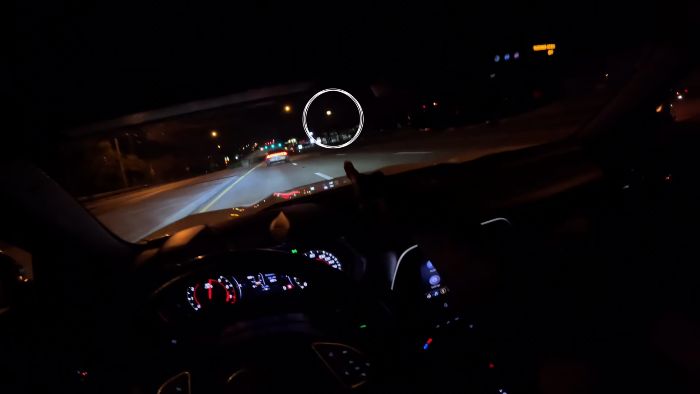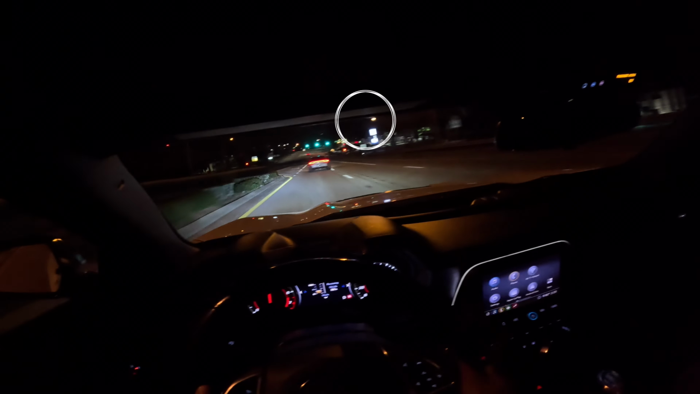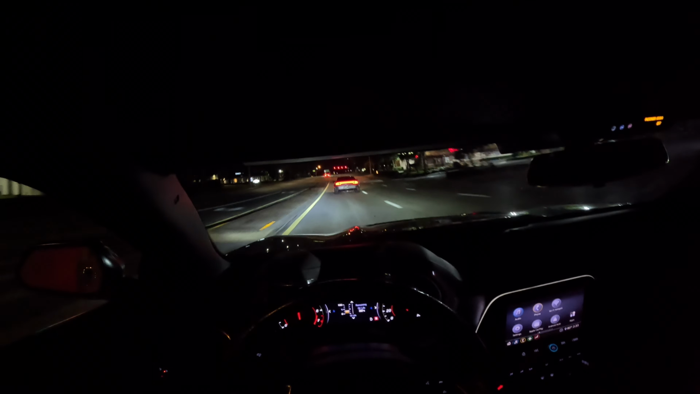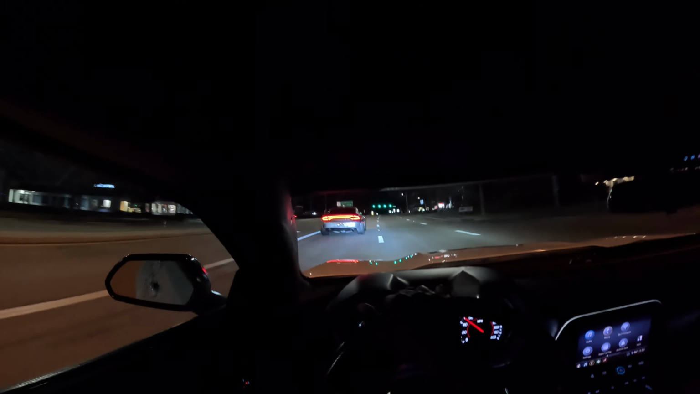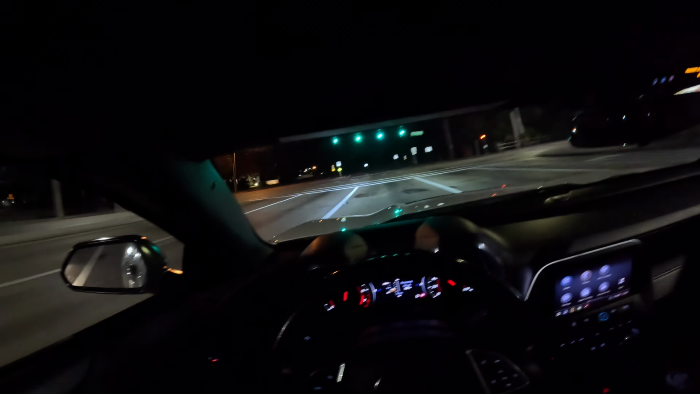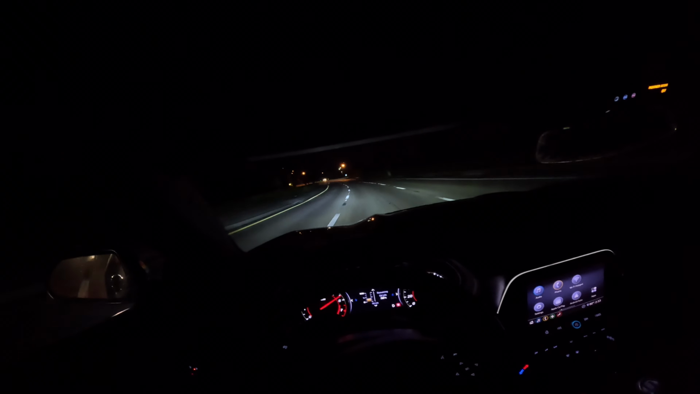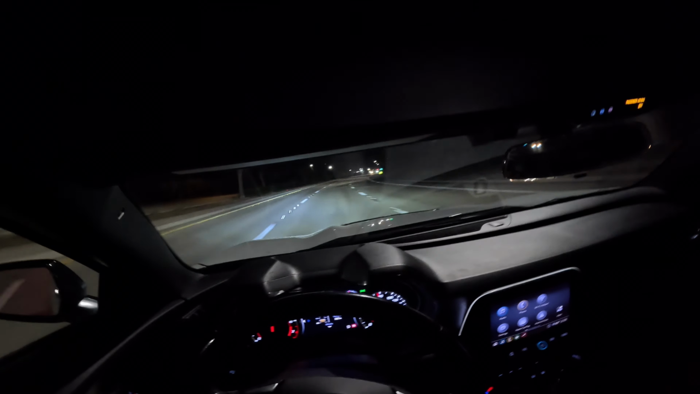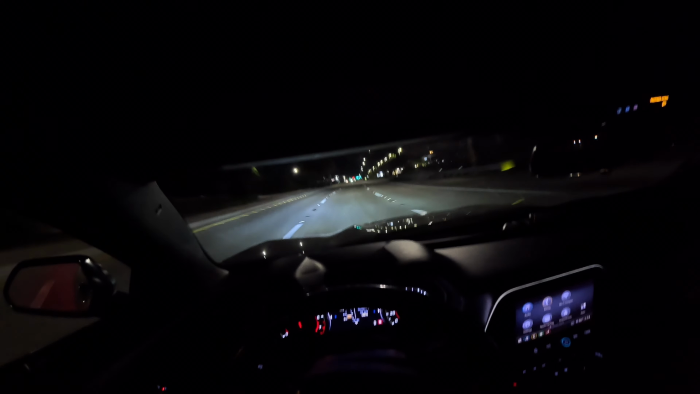And look at the moon out tonight, guys. If you guys can see that moon, comment down below. This thing gets up to speed so quick, and it just sounds amazing, man.